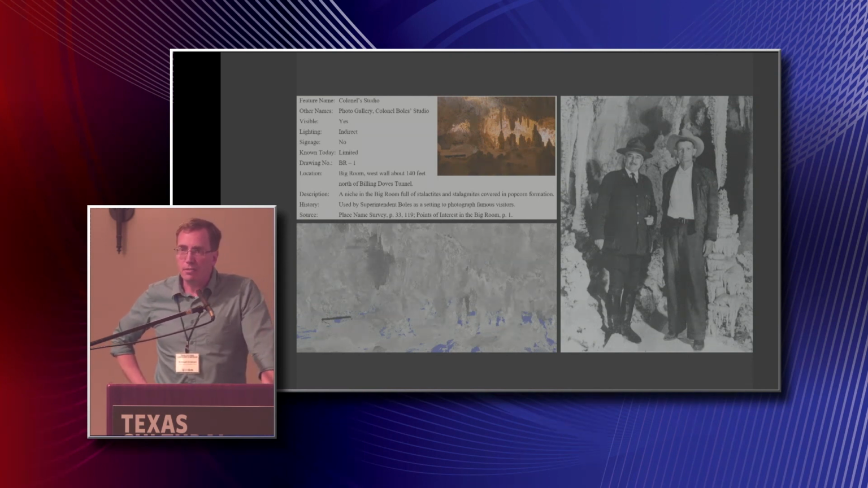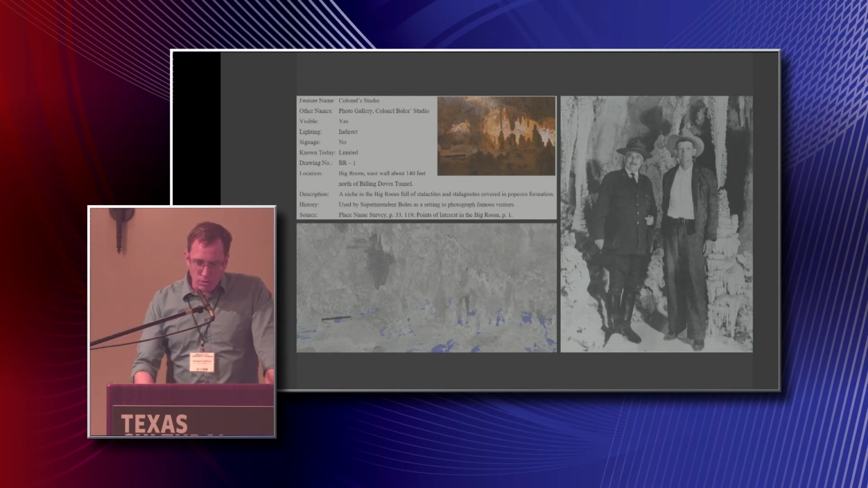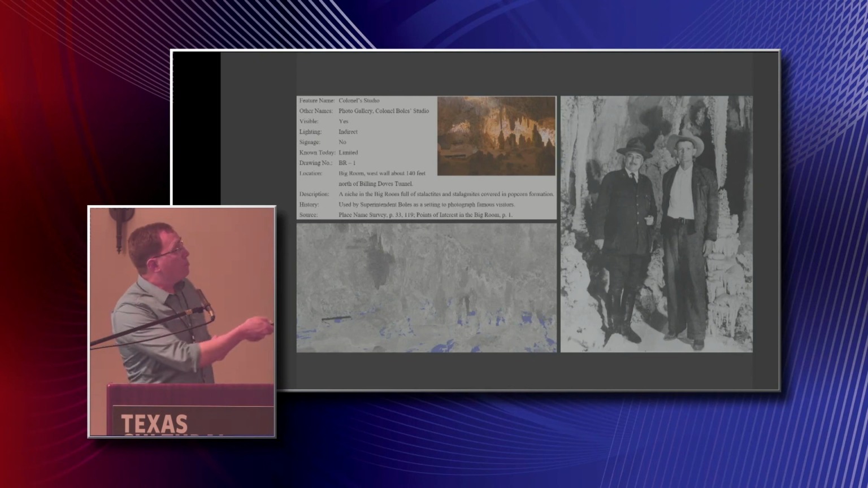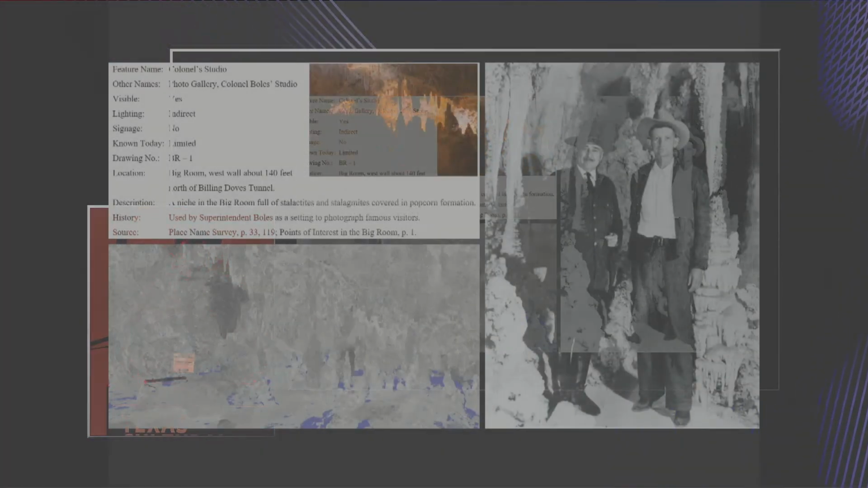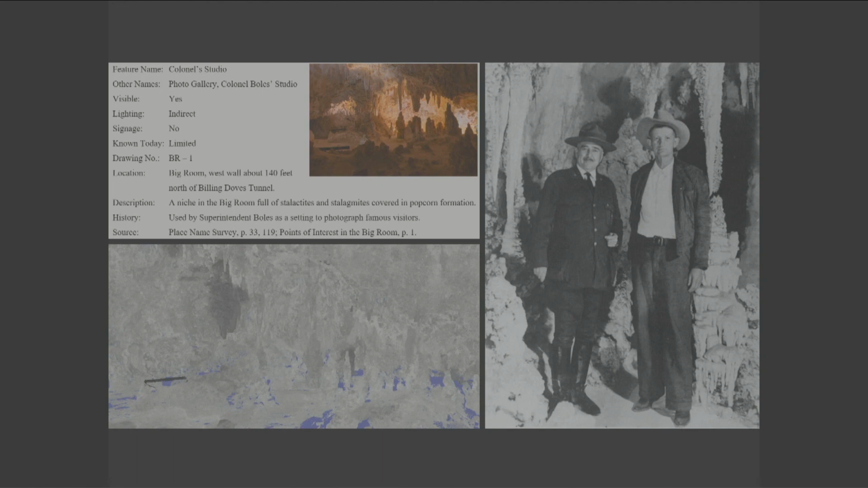interactive CLI of sorts. For example, most of the cultural features we gathered information about included present and past names, current visibility, lighting, signage, location, description, history, sources, current and historical images. All that information could have been tied to actual points, to the actual point cloud, so that as you're flying through the point cloud, you could come to a formation, to a cultural feature, and you would have access to all of this information that's in the CLI. You could have access to it in the point cloud. That's a potential use for this product.